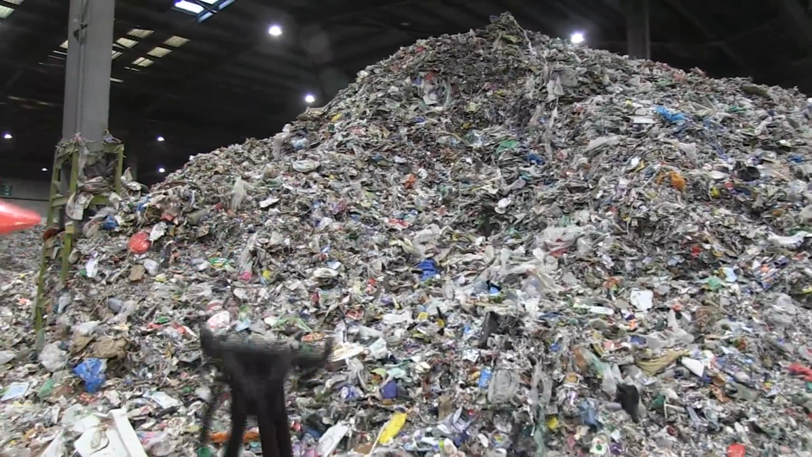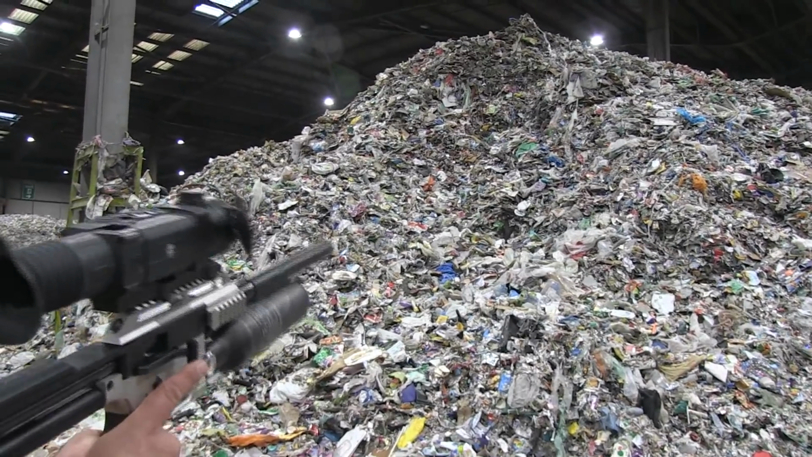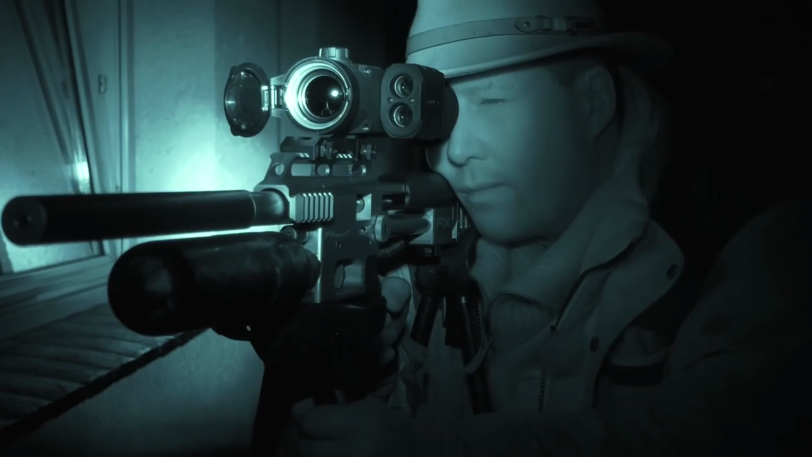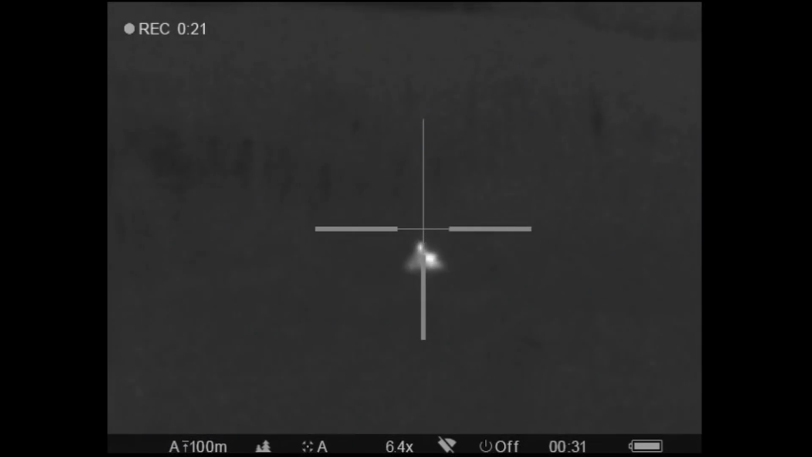We already know that thermal optics are a pest control game changer. Seeing in the dark is one thing, range finding in the dark is another. Not anymore. Pulsar has just released the Trail LRF.